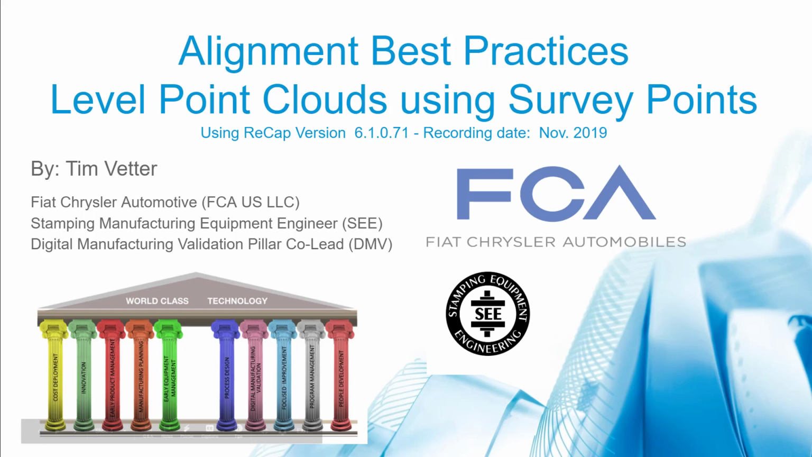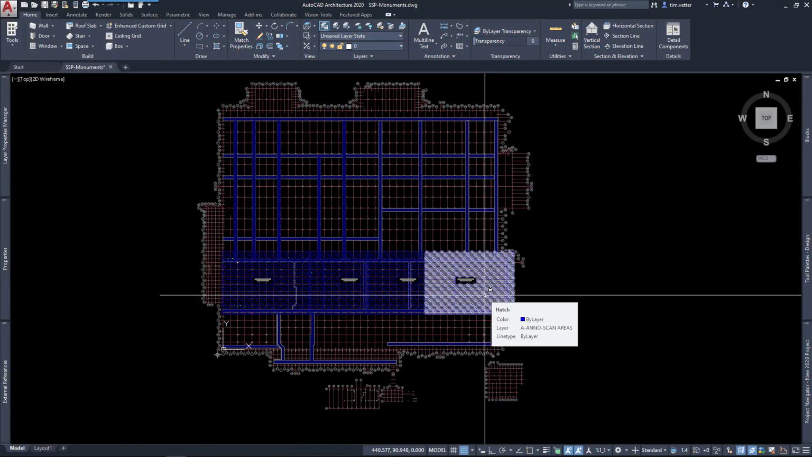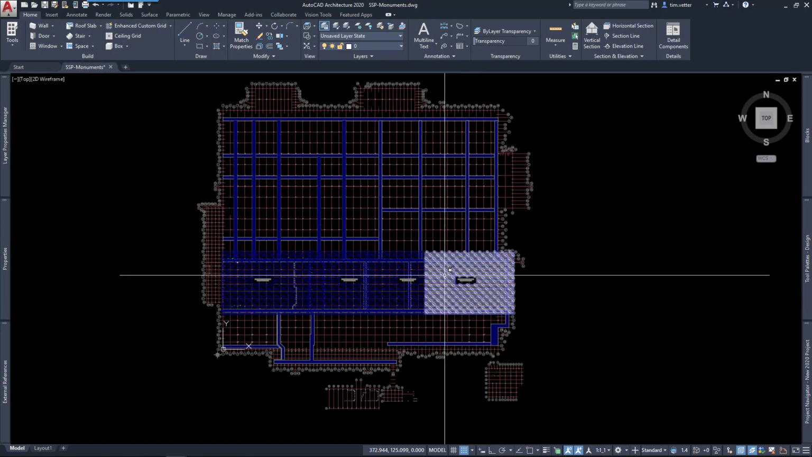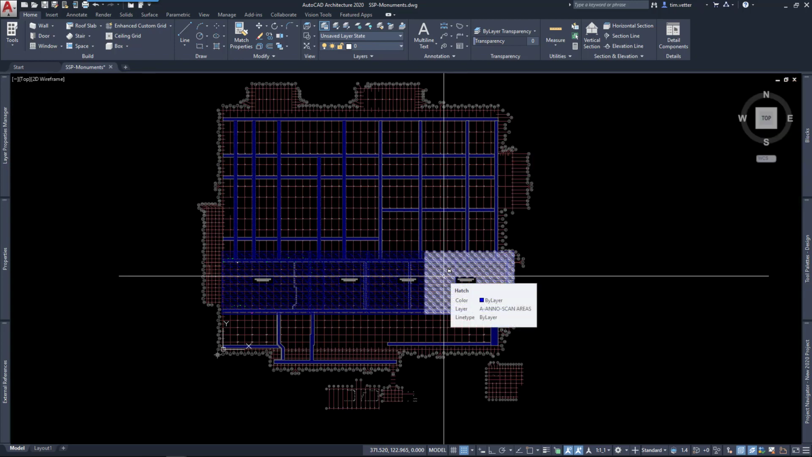Hi everyone, this is Tim Vetter with an alignment best practice to share on how to level point clouds using survey points. I have a ReCap project that is covering this area of the plant. It is about 167,000 square feet and 55 scans.